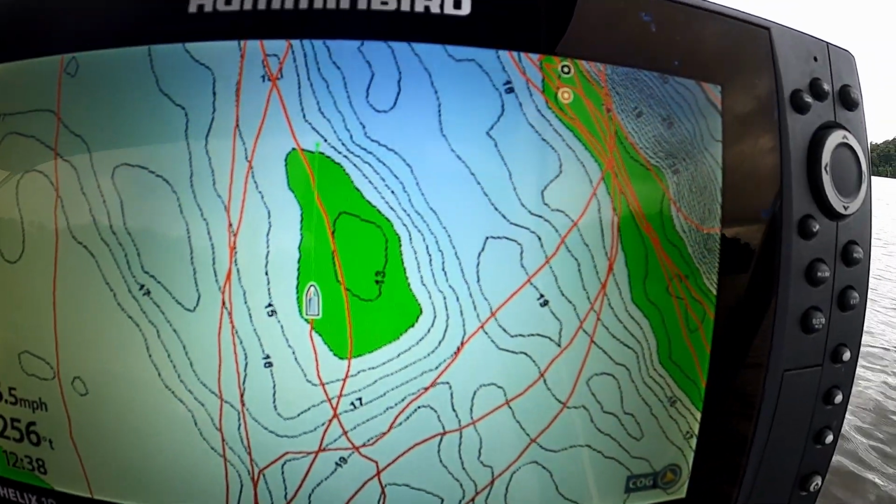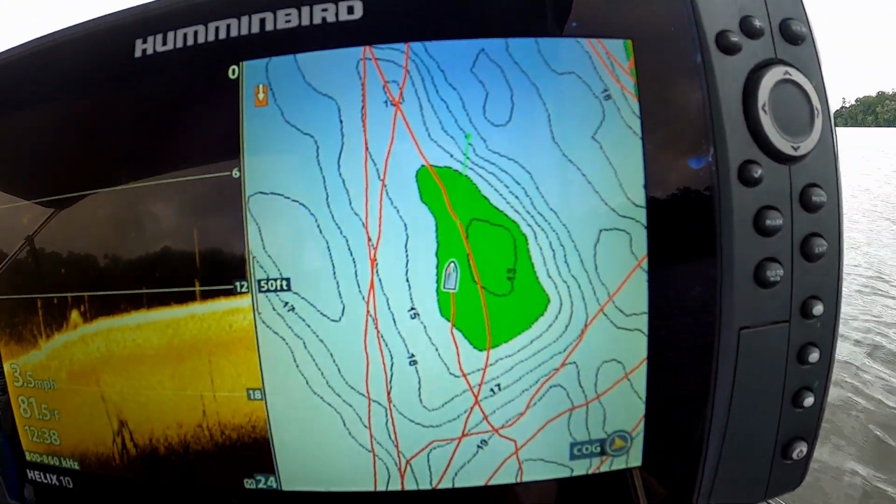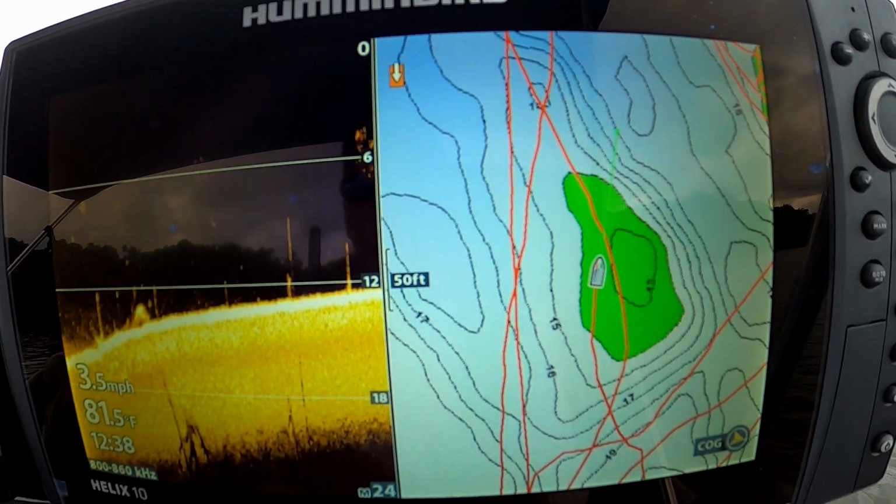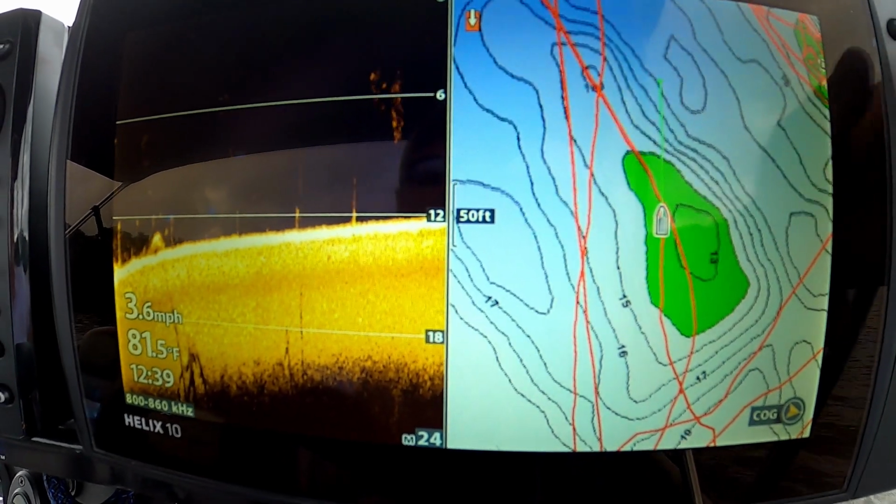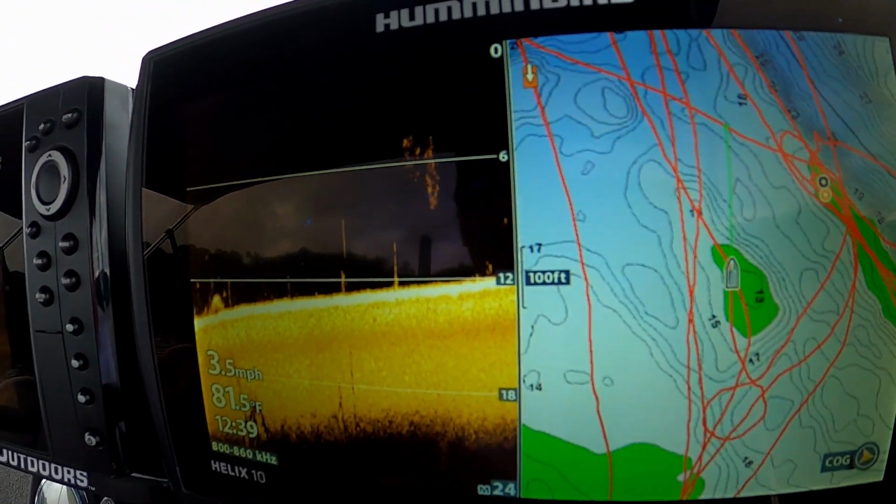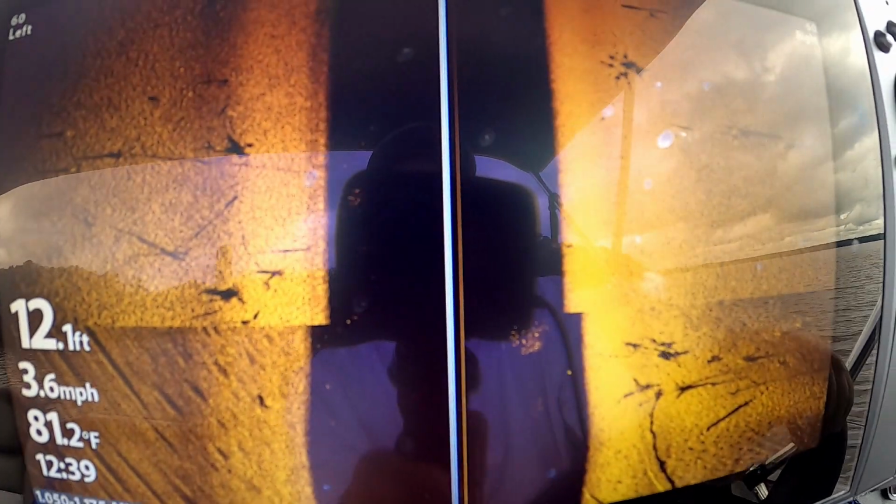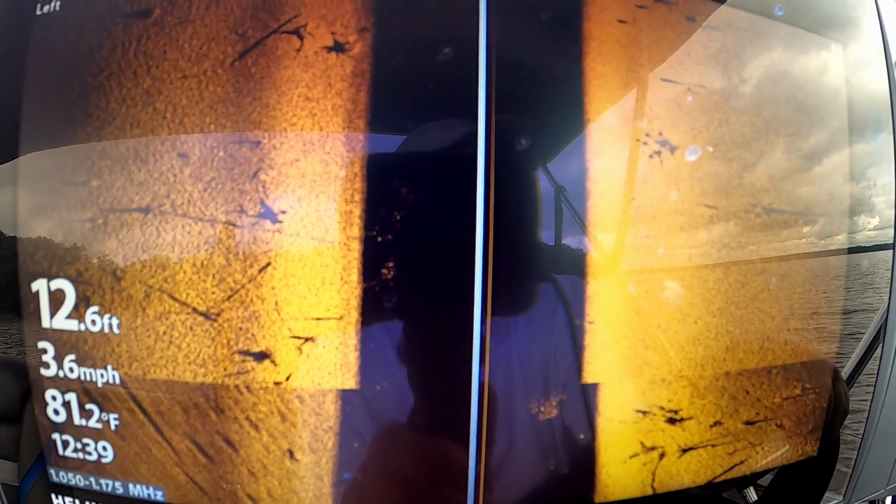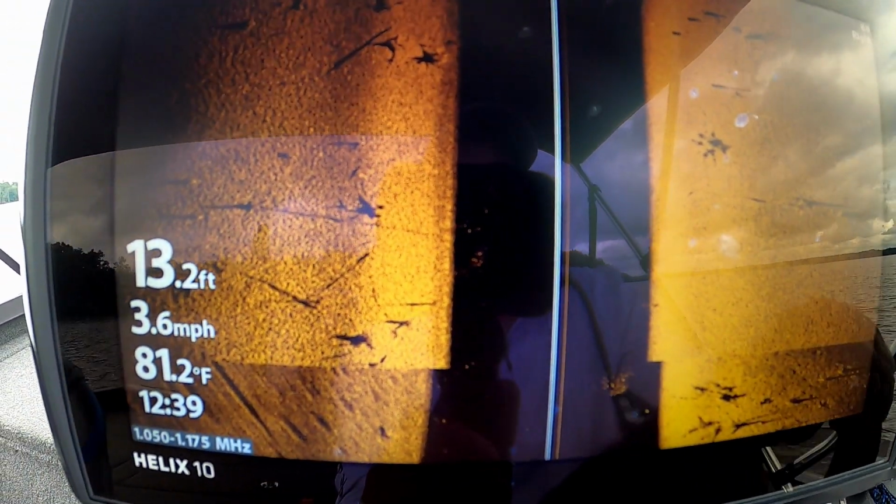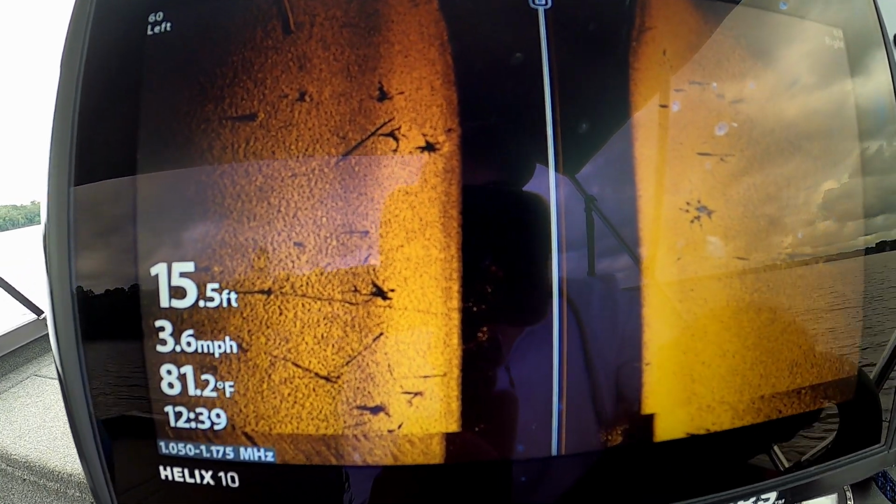Right on those spots. So here we are, we're coming up on that green, see? So now we're up in 12 feet of water. So we're in the right depth to find fish. And we'll just eliminate a whole lot of the lake just right off the bat when we get there.